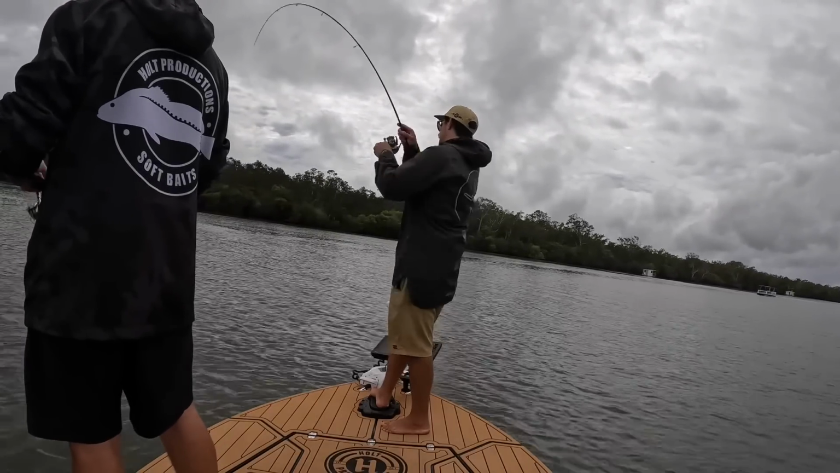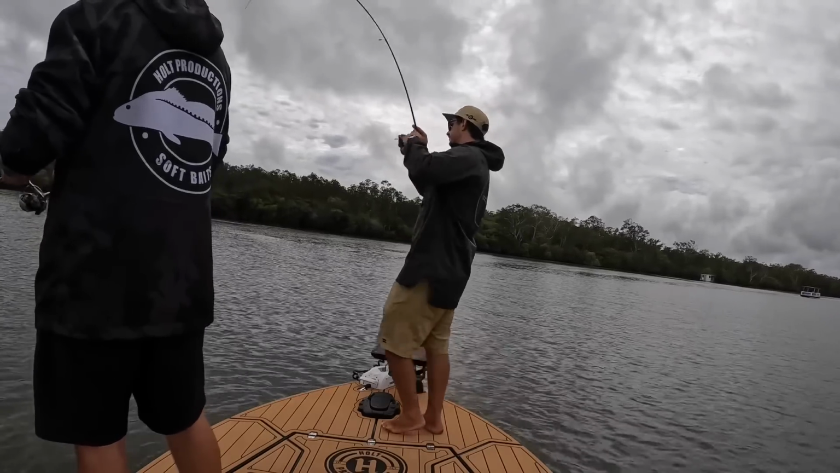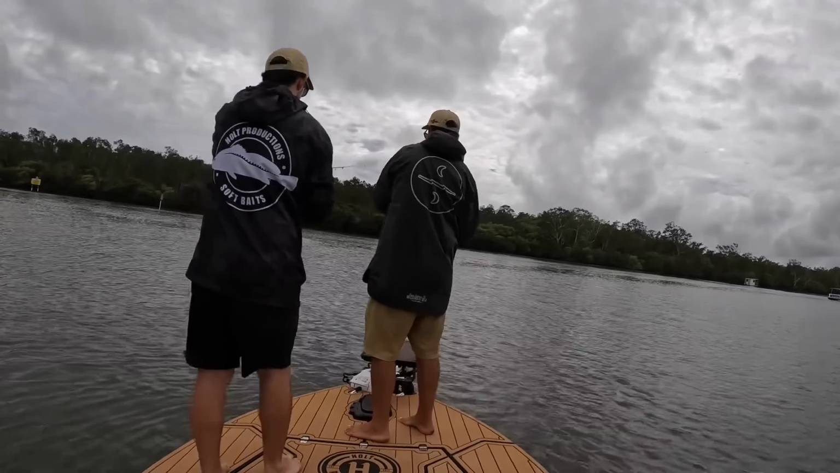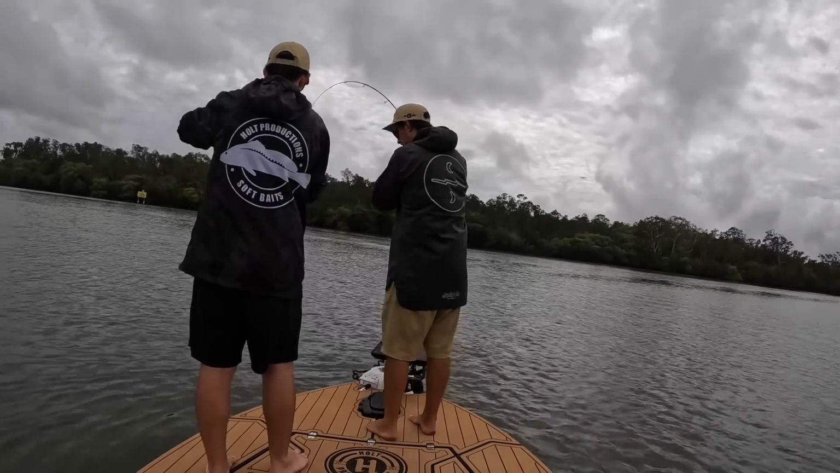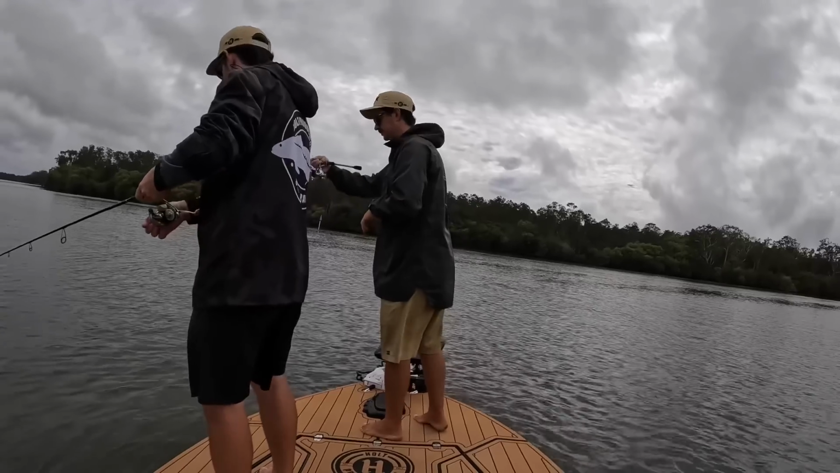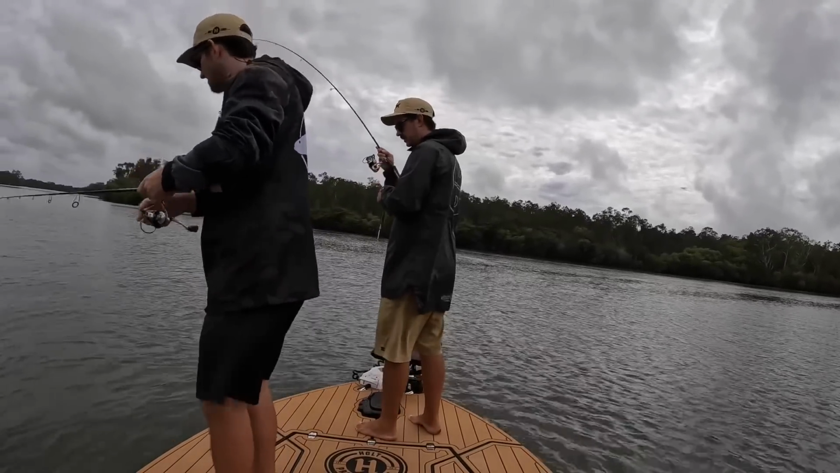Before the moon, was it? Yep. That's a good fish. That's a big Jewie. Oh no. Just open. Grab the net. No, no. Grab the net.